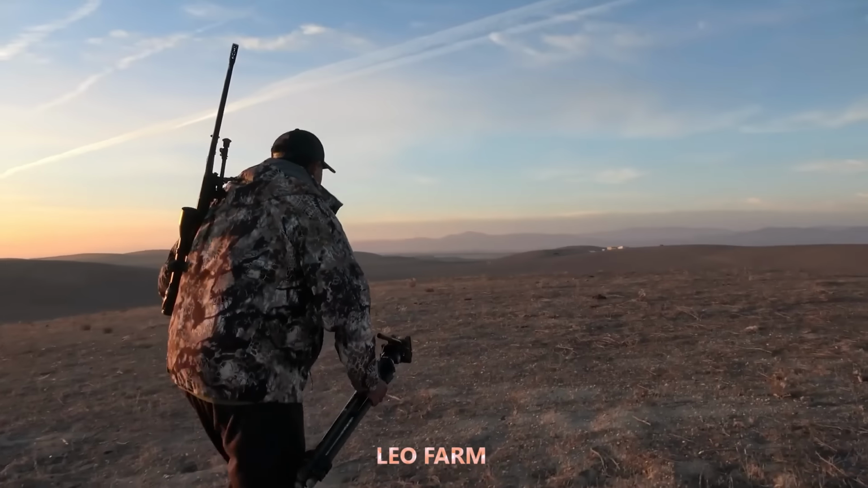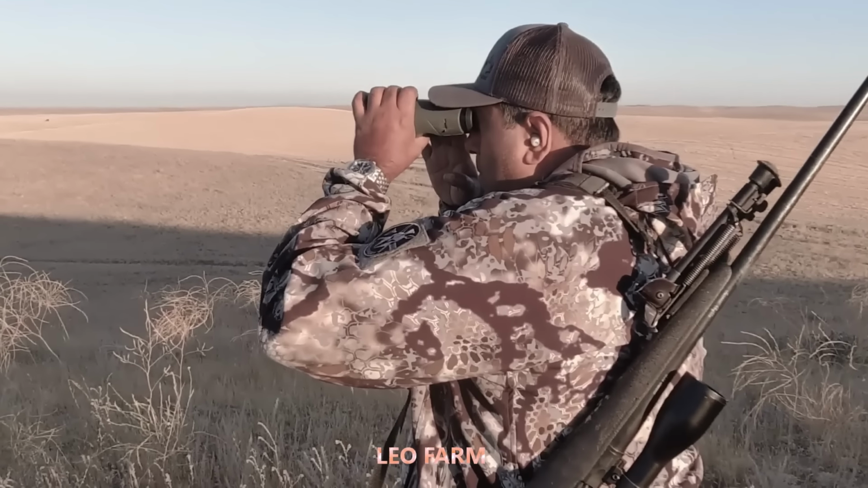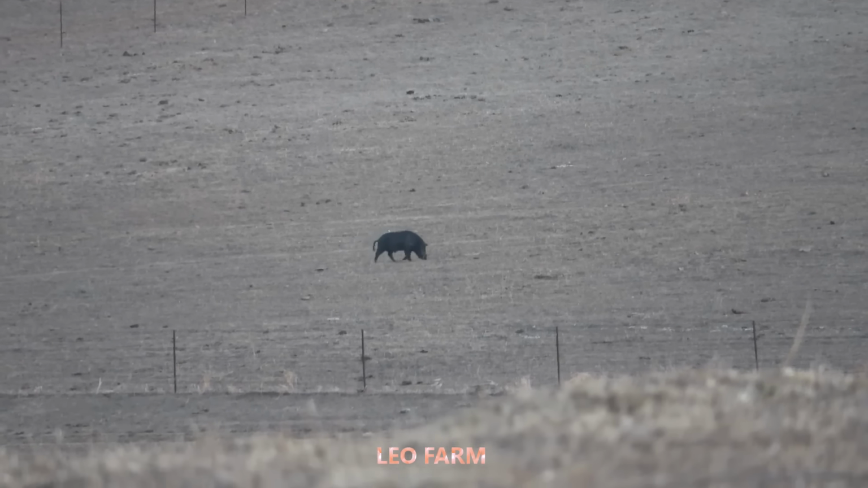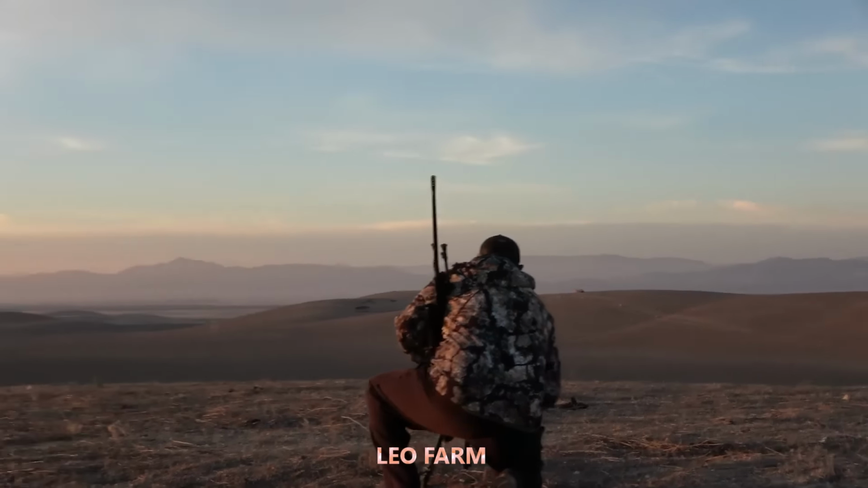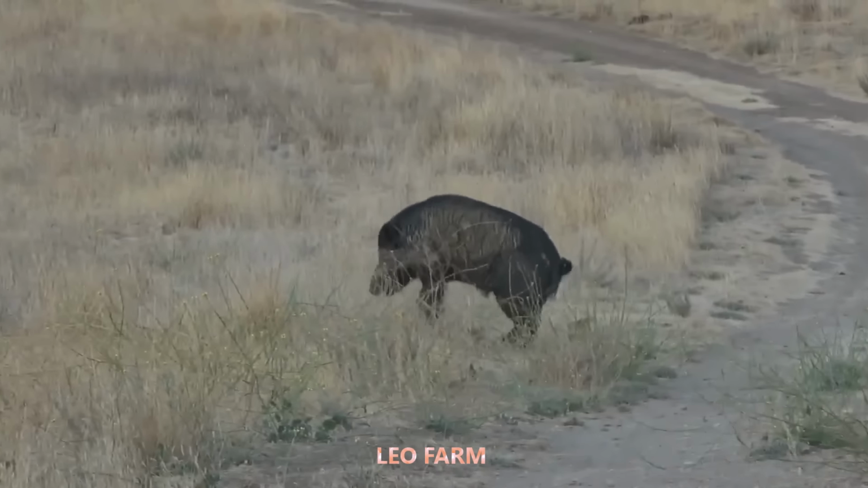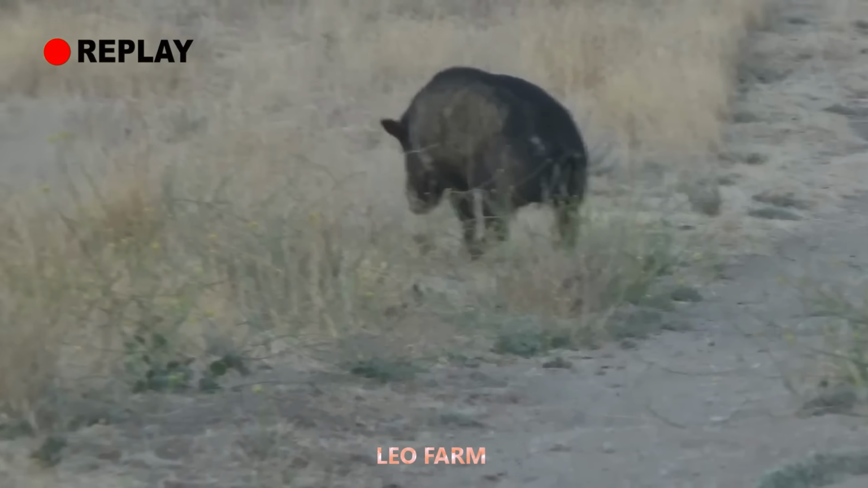Continuing his advance, John suddenly spots another target through his binoculars. Trusting his instincts, he predicts exactly where the boar will head next. Calm and focused, he raises his rifle toward the wild boar. The animal moves silently across the open field. The moment arrives, John locks onto his target. A powerful shot rings out, precise and unerring. Despite all its strength, the boar cannot escape its fate. It collapses onto the dry earth, no longer a threat, restoring peace to the local community.